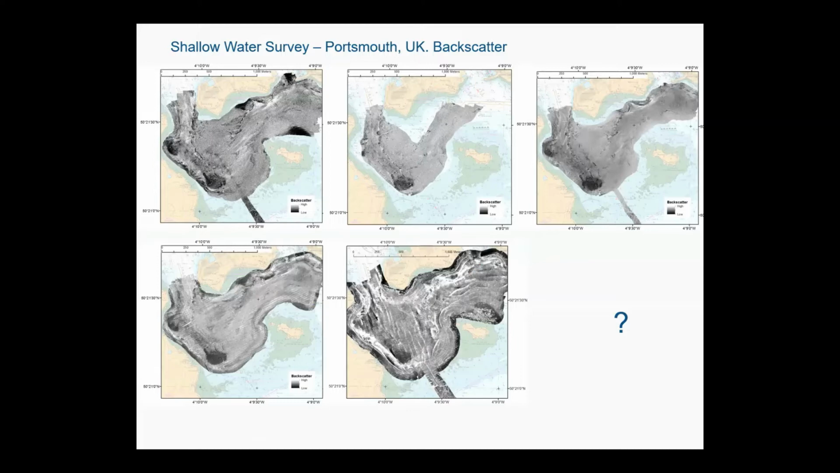These were effectively 6 different multi-beam systems that would run over the same area in the port of Portsmouth, in the UK, a couple of years ago now. And they all produced a bathymetry map, and they all produced a backscatter map. Now, how they produced their bathymetry map, and how they produced their backscatter map, I have no idea. I was the end user. I was just given these as mosaics. I have no idea which system they were. 6 different industry-leading manufacturers, and they produced these.